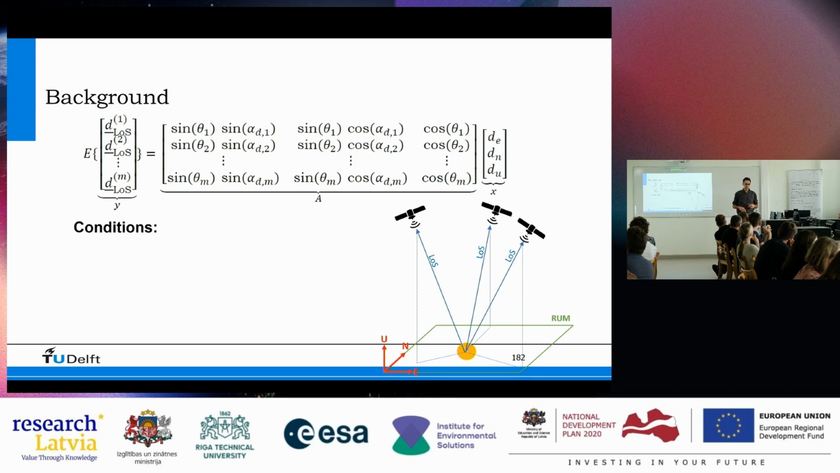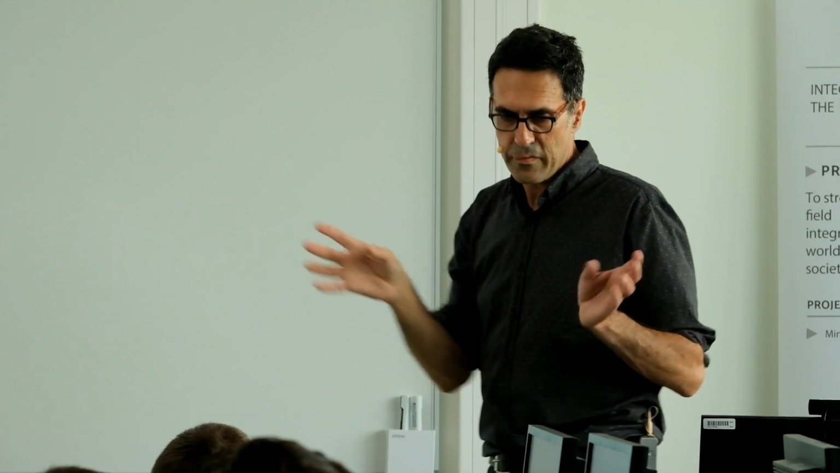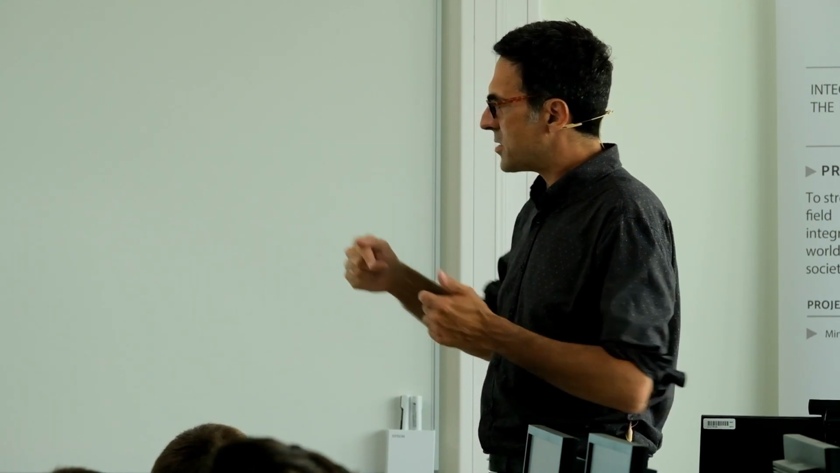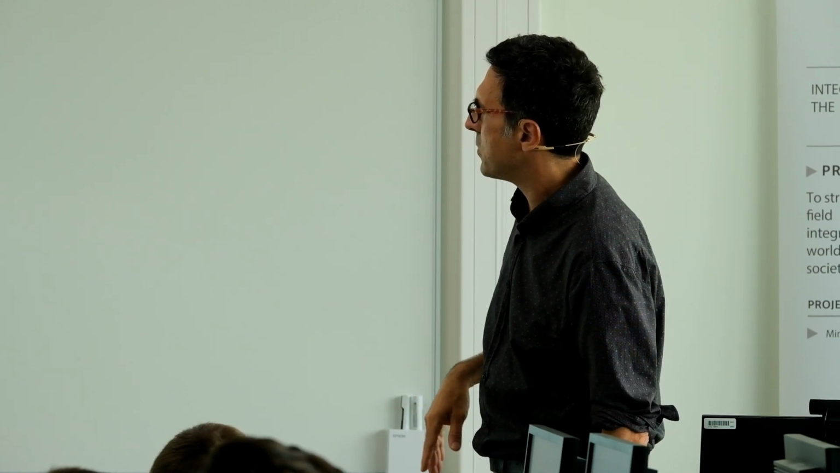Basically, we are much less sensitive in one direction than in the other, and that is what we call the null line. So there are these conditions: we need at least 3 observations, because we have 3 unknowns; we need a region of uniform motion that needs to be defined; and we need a full rank system, basically, where the rows of this matrix are completely different.